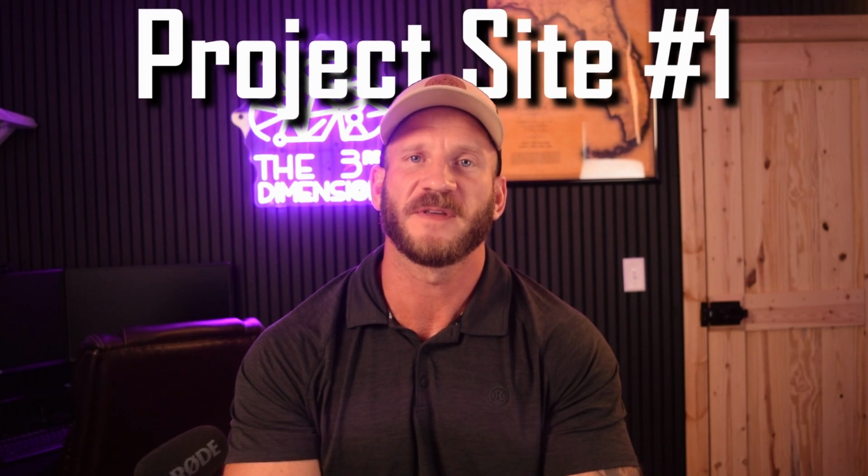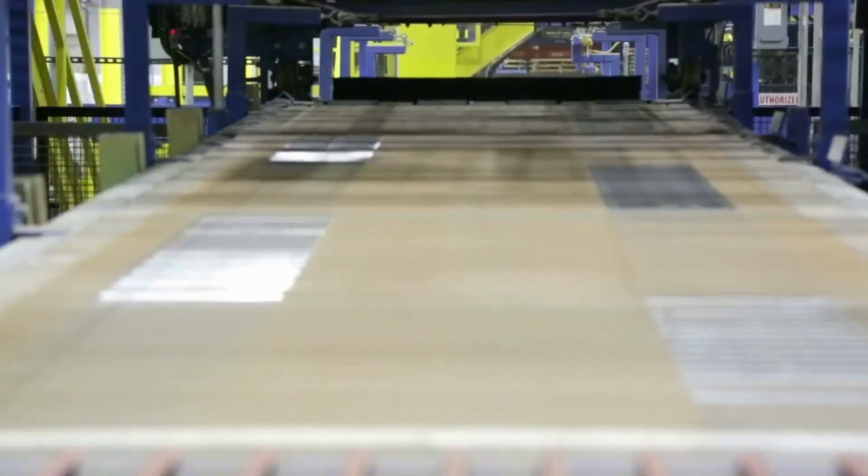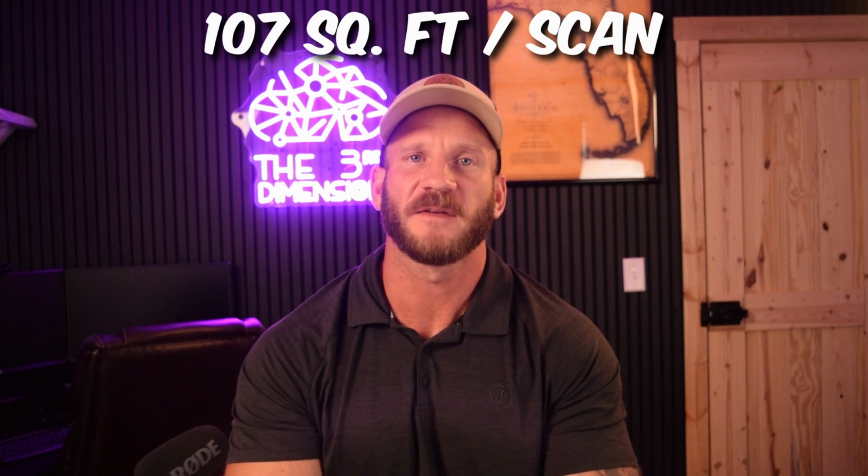The first project site was a 15,000 square foot industrial site that included a long conveyor belt of different machinery that was used to manufacture roofing materials. I placed 21 black and white targets total and performed 140 scans with a scan density of 107 square feet per scan. This was a very active site with a lot of pedestrian traffic and moving machinery that had to be cleaned out of the scan, which should have theoretically affected the cloud-to-cloud registration. There were, however, a lot of hard, flat surfaces in every direction to counterbalance this by giving the individual scans a lot of geometry to use during alignment.